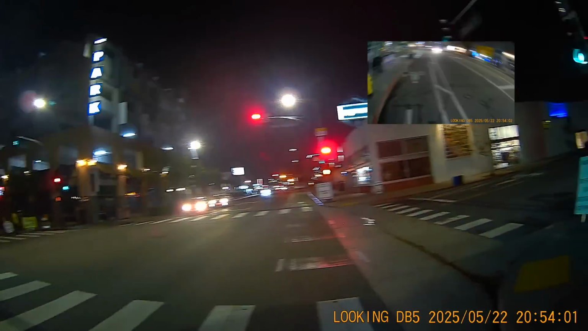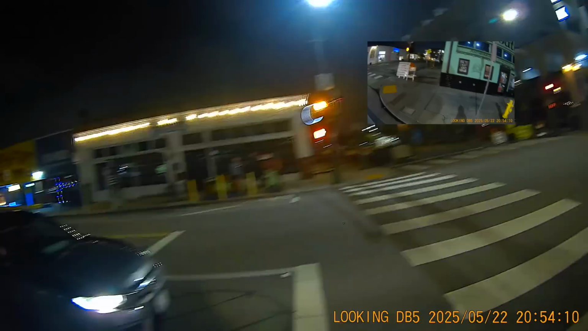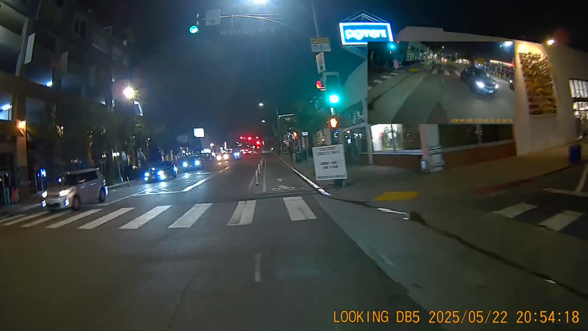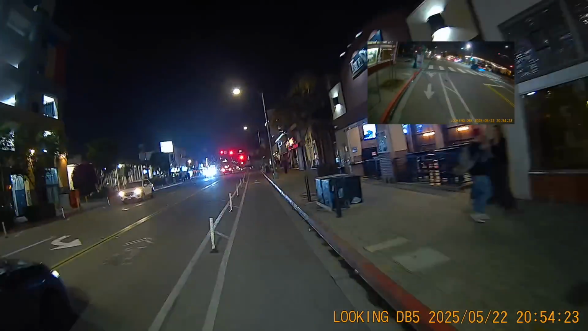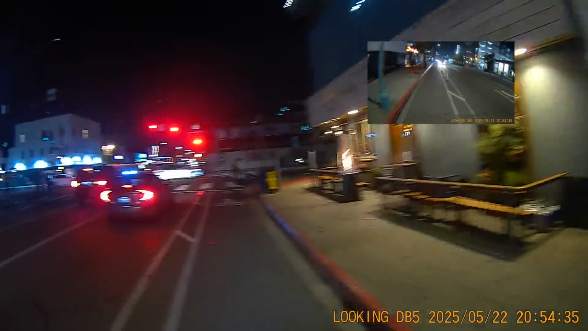And I always love going through that. I love seeing how many people use it. And as a matter of fact, I'll dig up the counter's website and put it in the description below, so that way you can see just how many people bike on this specific block.